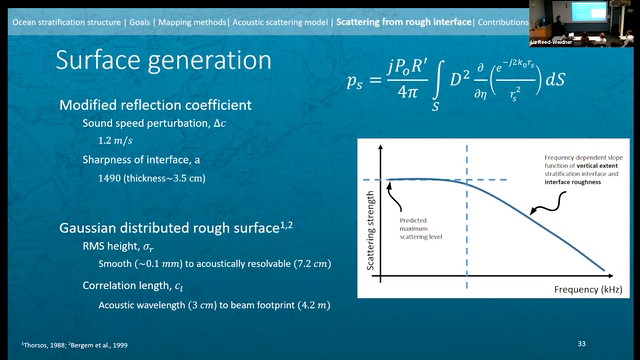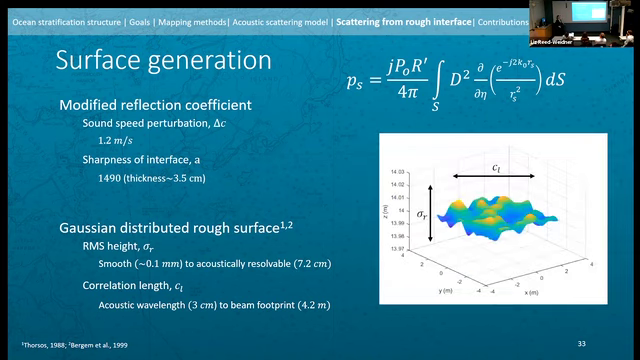The surface itself is a statistically rough surface, Gaussian distributed roughness, dependent on the root mean squared height of the surface, which controls the magnitude of the roughness vertically, and then the correlation length, which controls the spatial distribution of roughness elements. So root mean squared heights from smooth to acoustically resolvable, correlation lengths, the length of an acoustic wavelength, particularly at 45 kilohertz, up to much larger than the beam footprint.